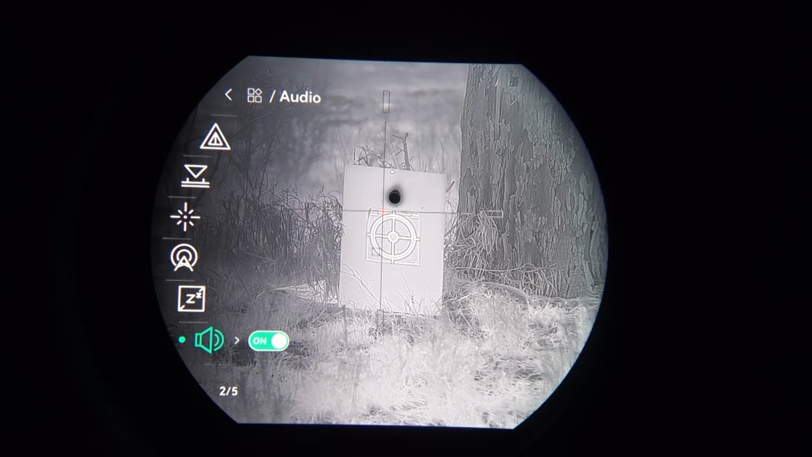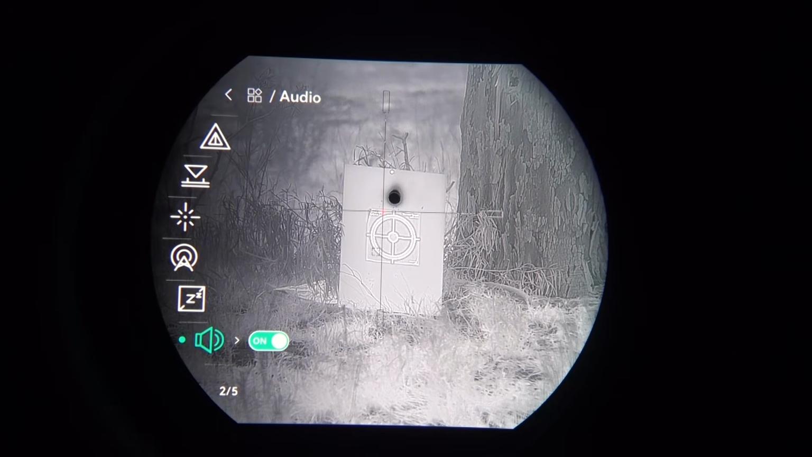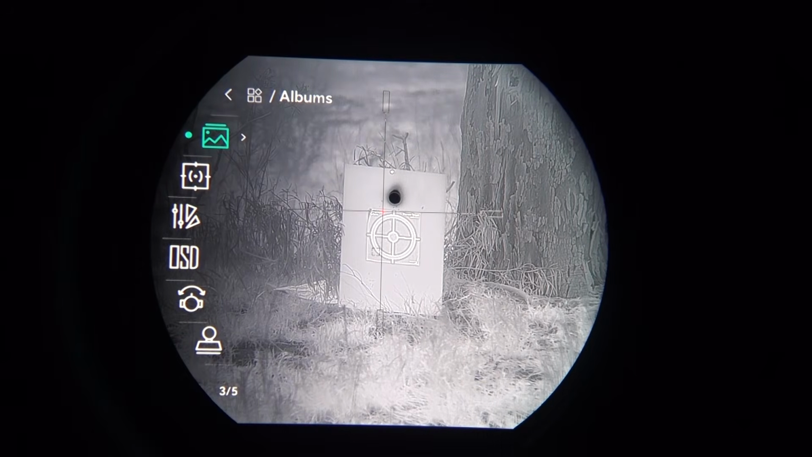Now we have audio on and off. This is for the microphone within the scope. So if this is on, it'll record sound on your video recordings. The microphone is not very good, so I'm not sure how useful that will be for people.